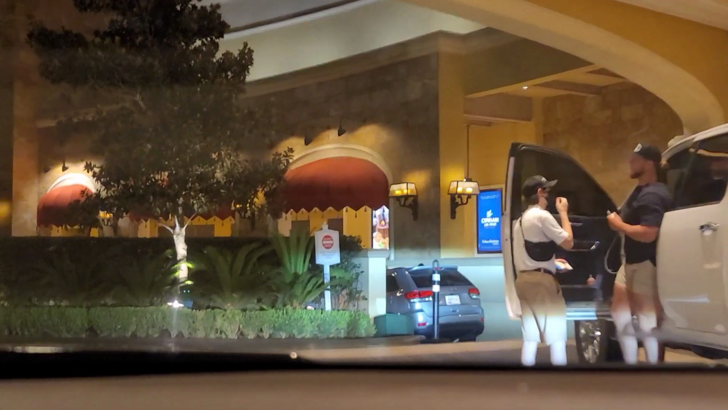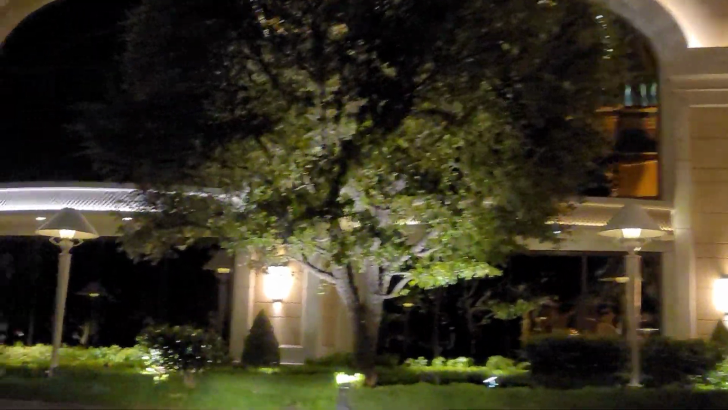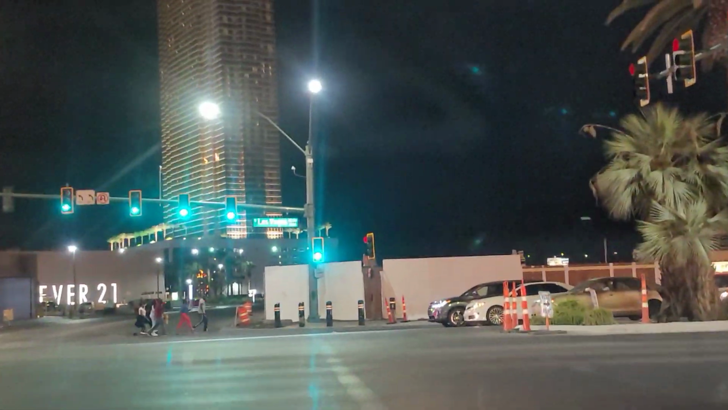I don't know what self-parking charges, but valet is $25, and it's probably better to get valet. Pretty area as well. The landscape here is so nice.